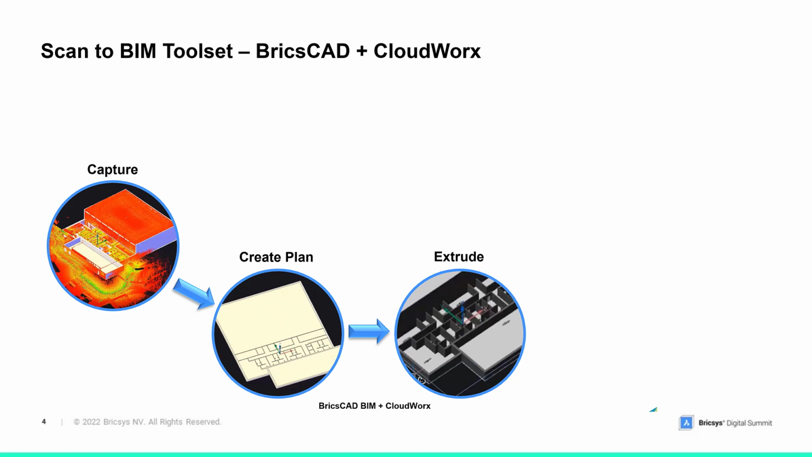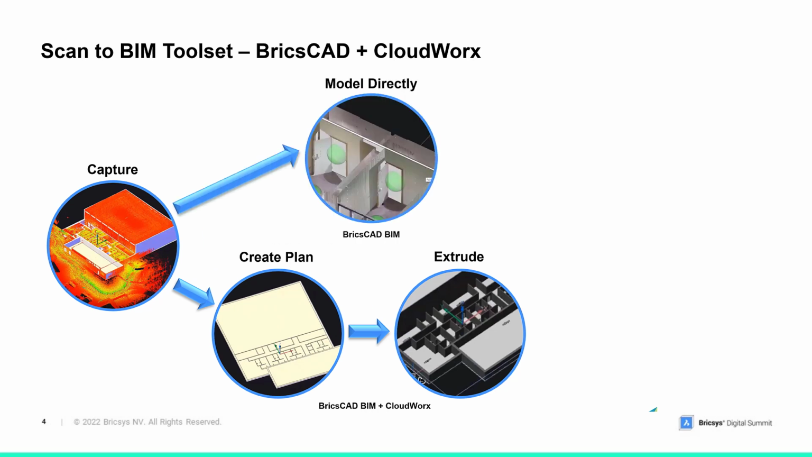That's right, Eric. And another pathway to get to BIM is to model directly on the point cloud by using intelligent 3D tracing tools. You could also use BricsCAD BIM's smart tools to identify planes and convert interstitial spaces into model geometry. Or you can mix and match methods. That's the best thing. It's your choice.